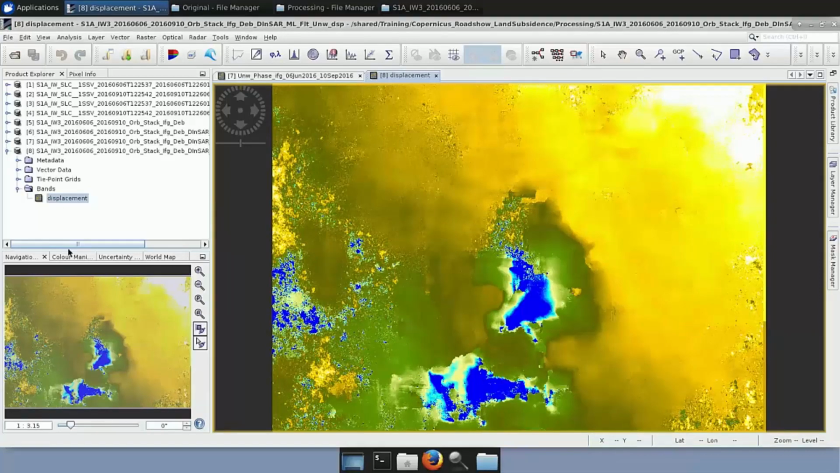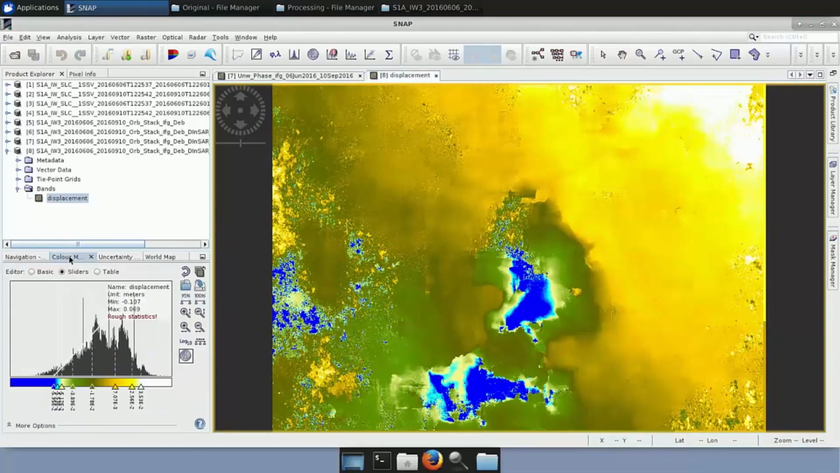Here it is. And this is the displacement. So now, if you go here to color manipulation, you can make it look the way you prefer to understand it better. So what you can do is, for example, you can put with red color the area that is subsiding, and with blue the area that has an uplift. Actually, what we measure here is, with the red color that we will put, the areas that are going away from the satellite on the second pass, and with the blue the areas that are going closer.